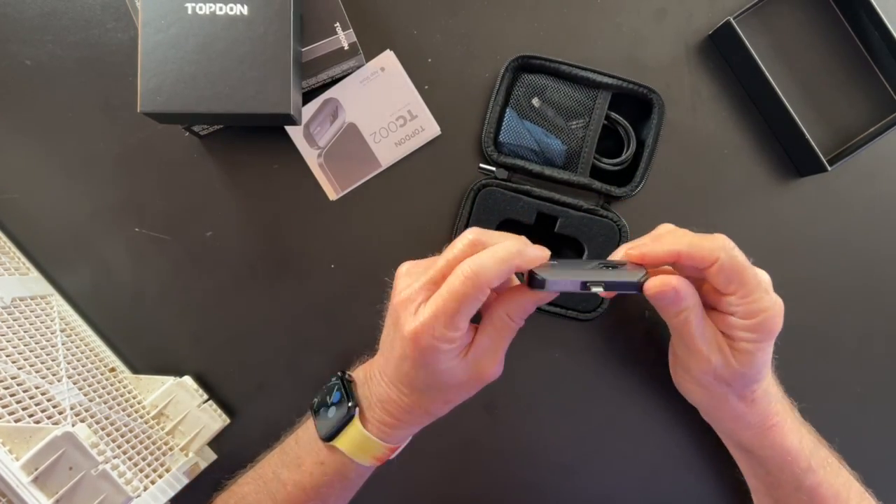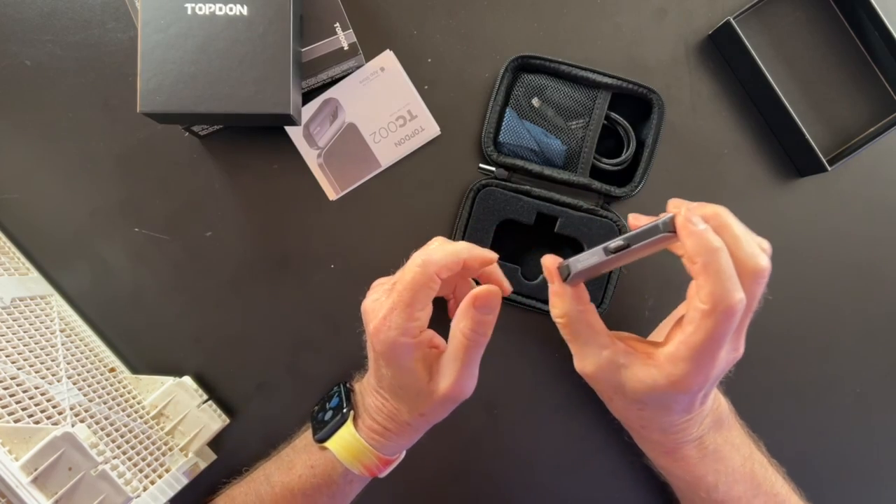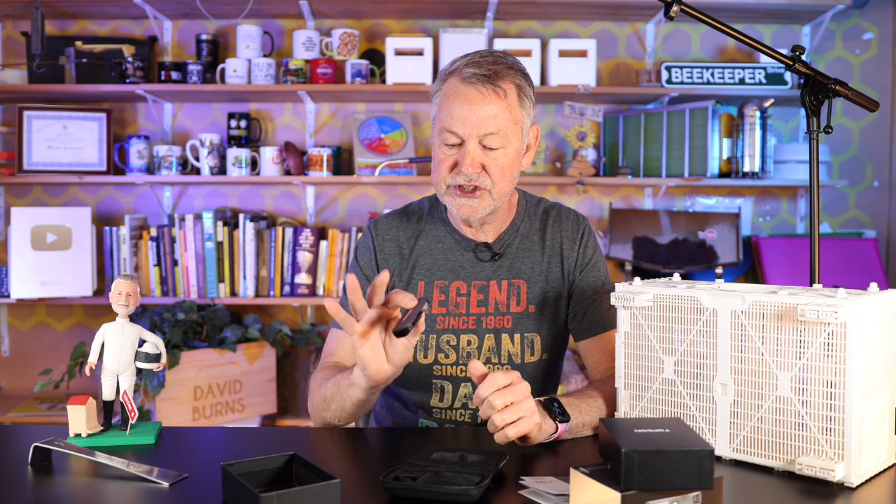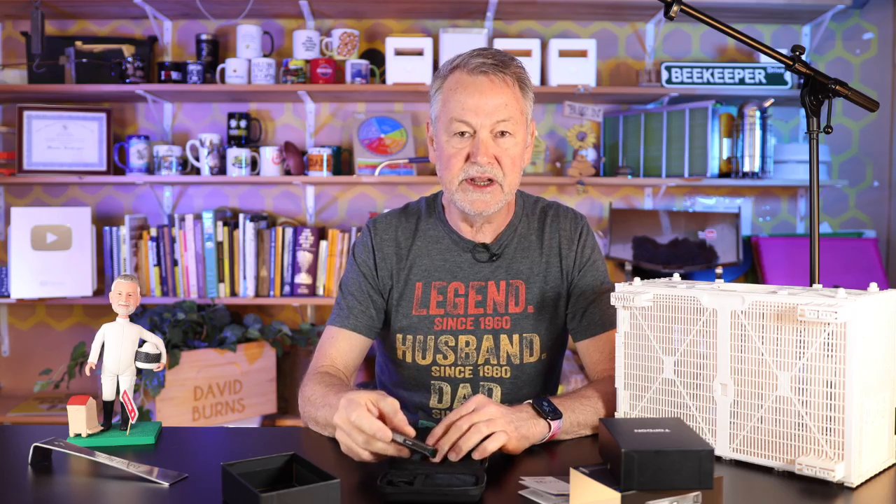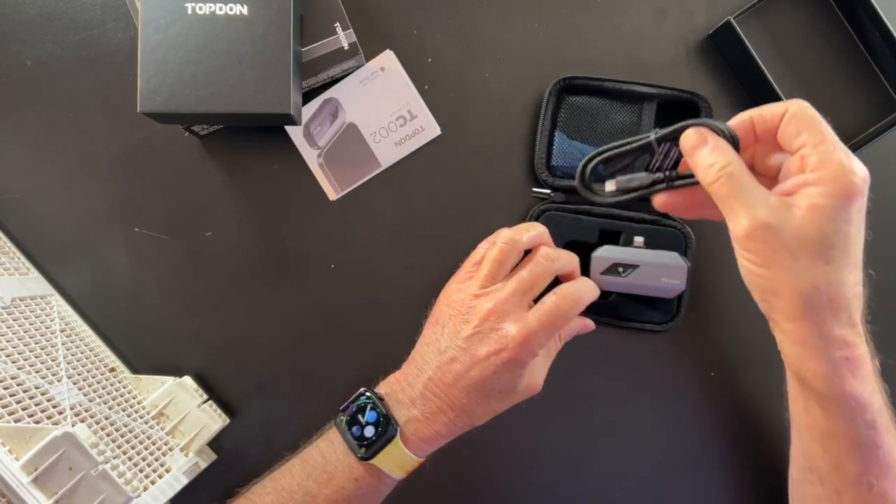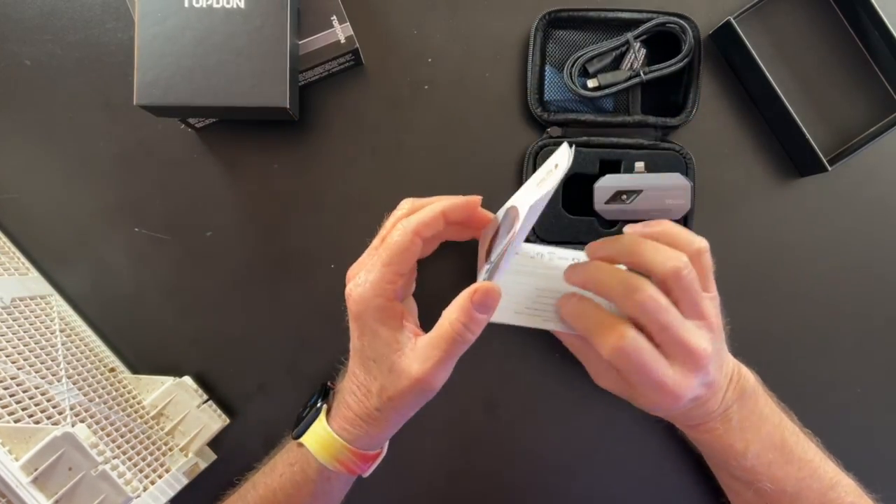I got the iOS version, had them send it to me because this actually will plug in to my iPhone. And so having it plugged into my iPhone, it's a nice plug-in feature. You charge this. And what I really liked about it is that it comes with a charging cord here. I actually like the instructions.